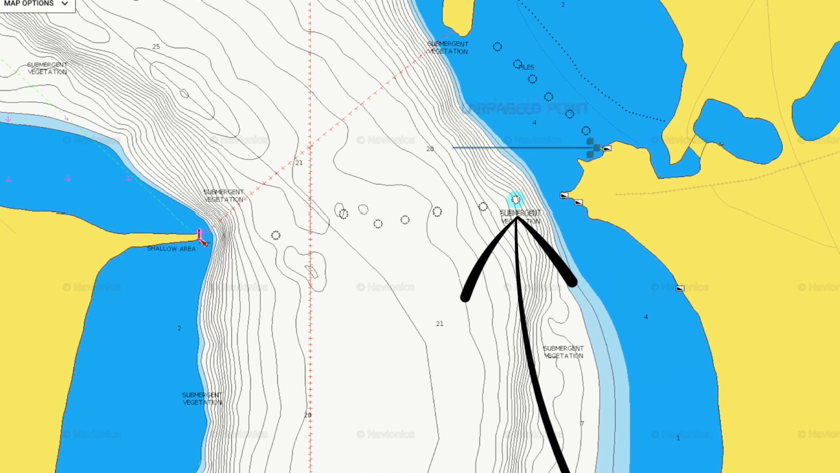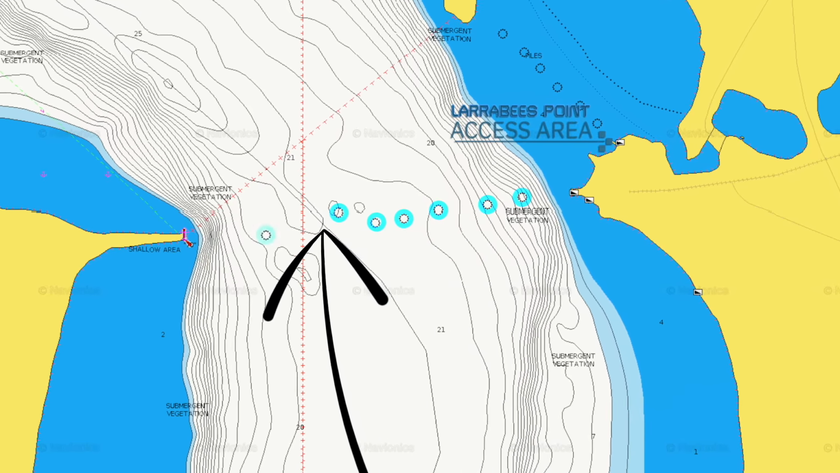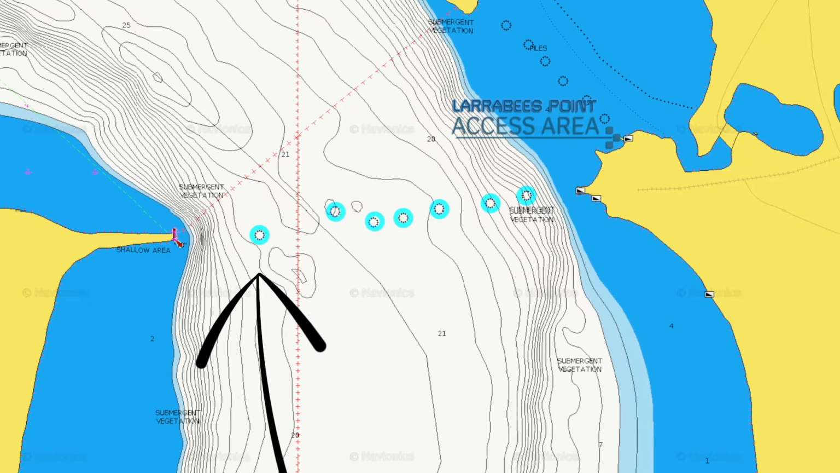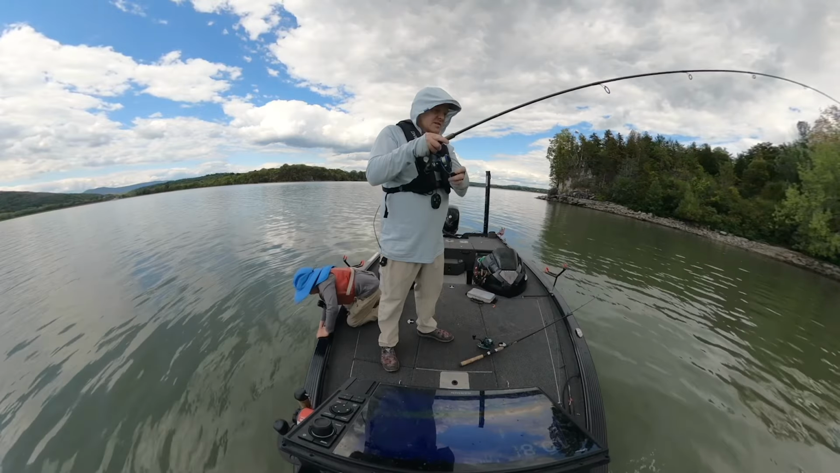If you look at the Navionics map off of Larrabees Point, there are underwater pilings. They go all the way across the lake to the lighthouse point on the other side. So from Larrabees Point over to the New York side, the lighthouse point across from it, there are pilings that are about every 20-30 feet. They're marked on Navionics with little dotted line circles.